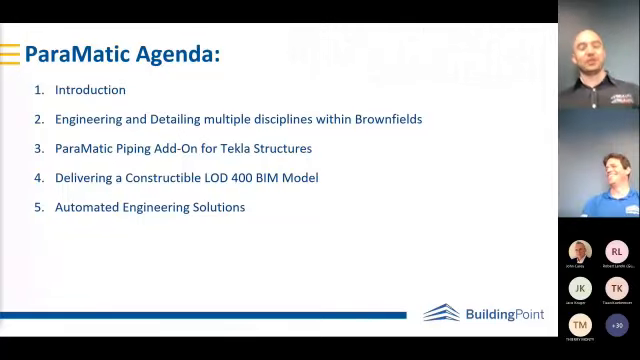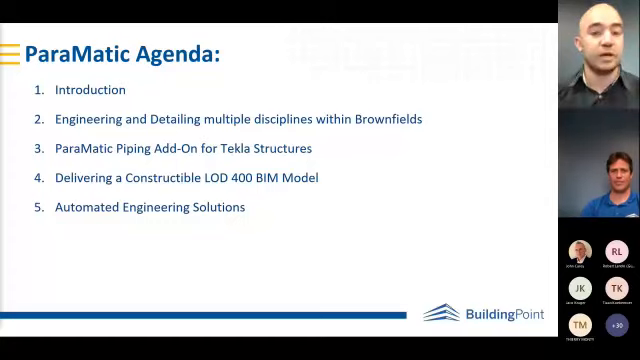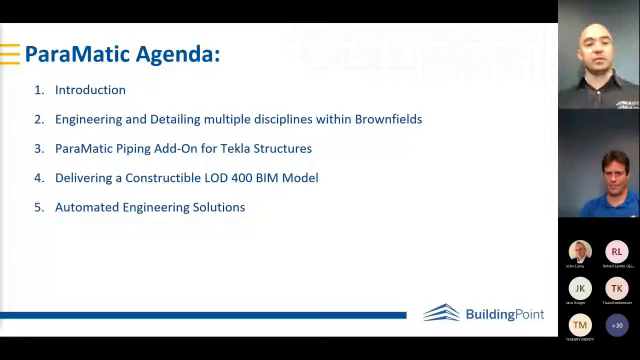I'm the managing director of ParaMatic. We started in 2018, and we specialize in quite a few industries, but mainly in the automation of engineering, as our slogan says. I'm going to take you through the introduction and then show you some of the engineering and detailing of multiple disciplines within Brownfields, our piping add-on for Tekla Structures that we've developed and sell internationally, and then delivering a true constructible LOD 400 BIM model, and then some further automated engineering solutions that we can discuss later on.